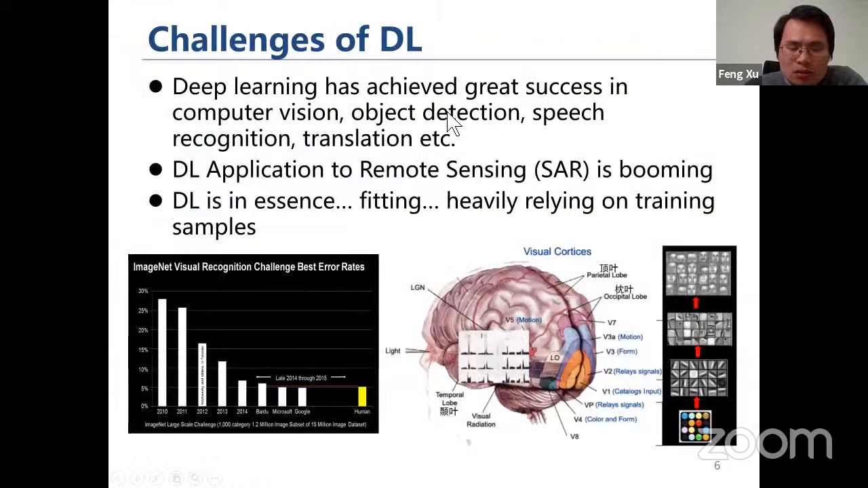But the purpose of this comparison is to see how we can get inspired by the development of the computer vision area, because in that area, one very popular technique called deep learning has achieved great success, right? And it has achieved many successful applications, such as face recognition and automatic driving and so on.